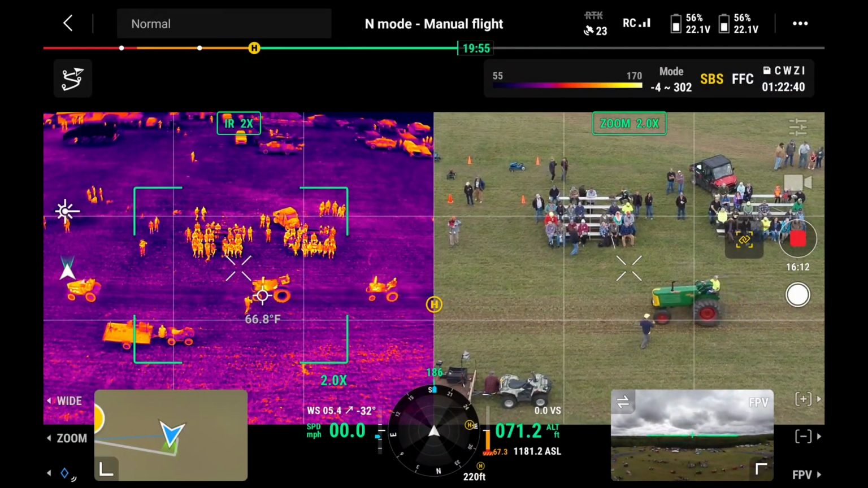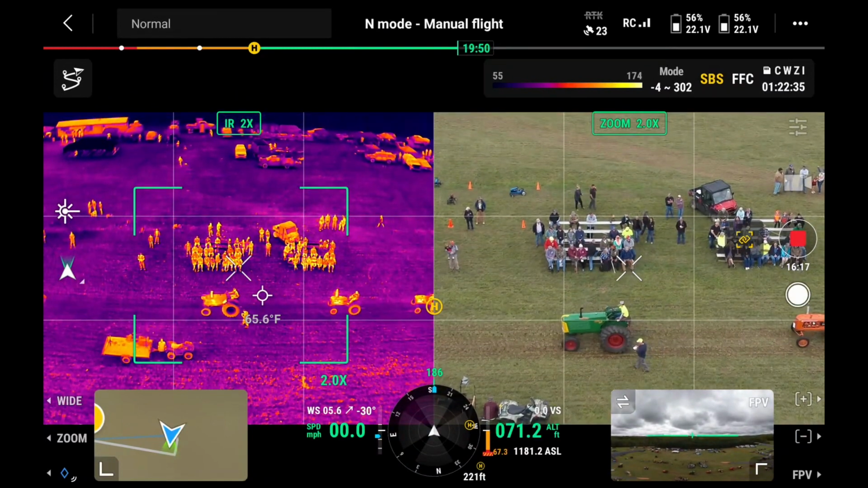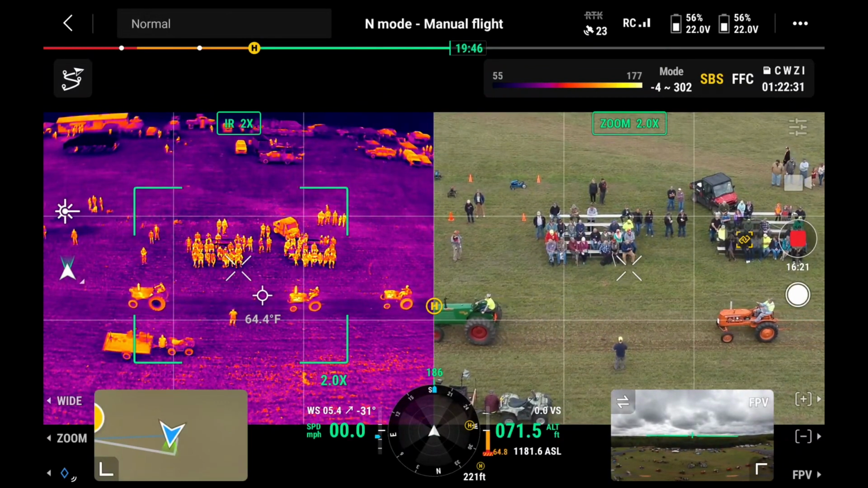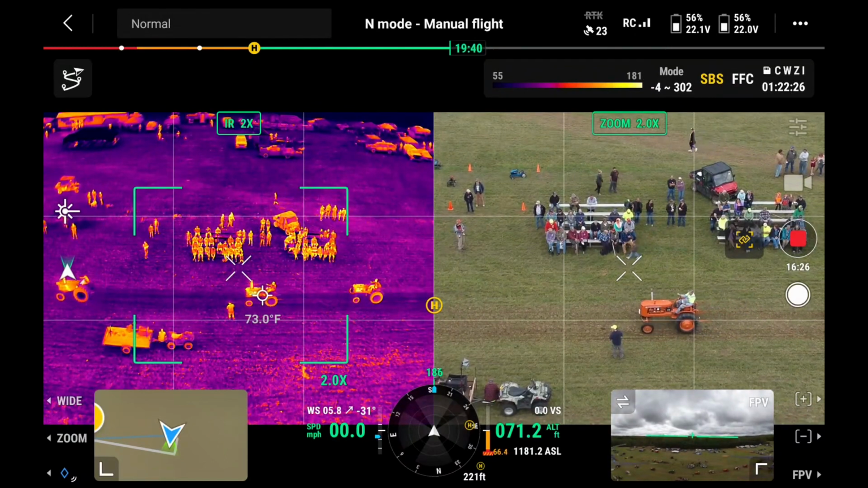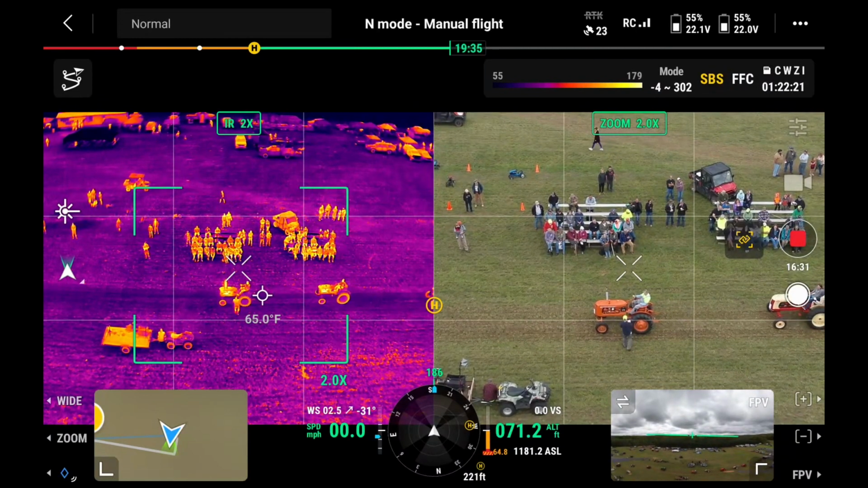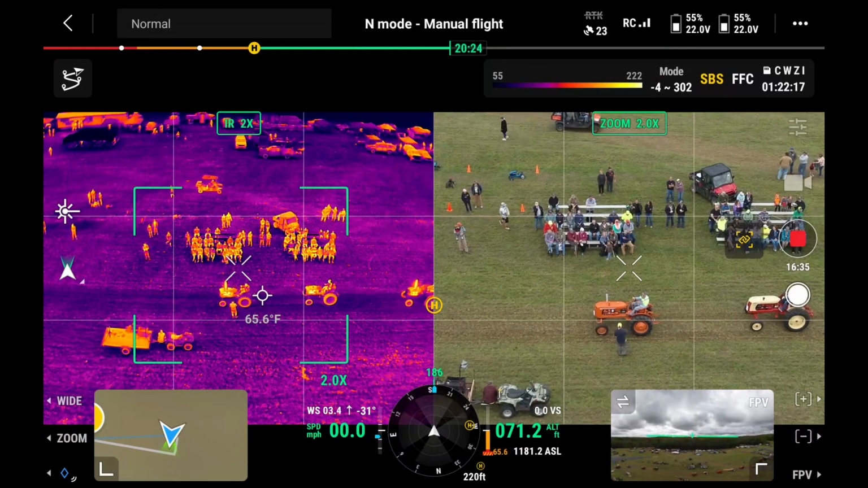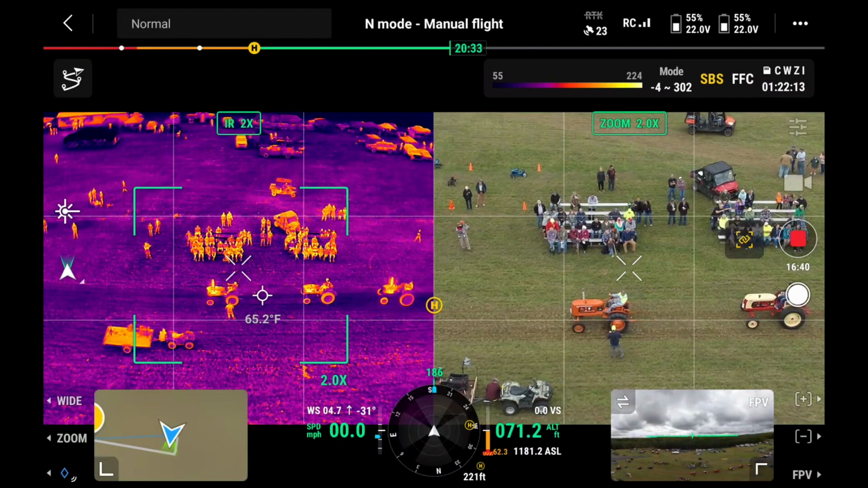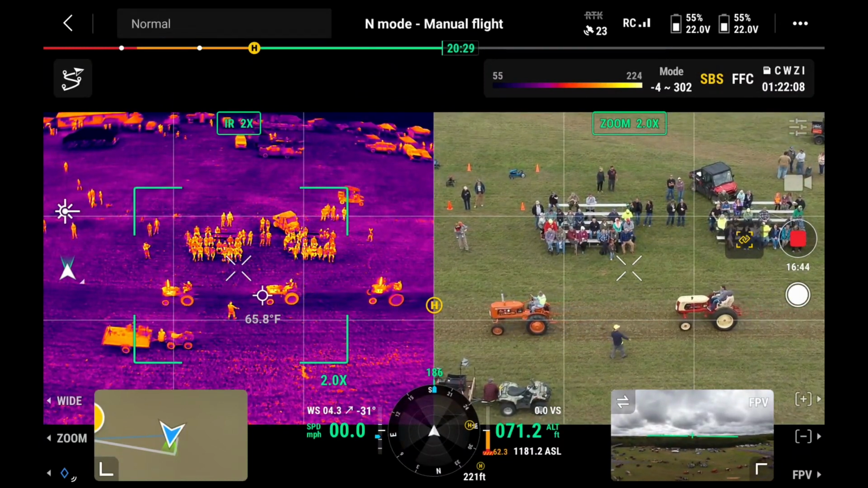Timmy's driving a 1953 Allis 88 diesel, owned by Jeff Koval. 46 horsepower. Nice running tractor. 6-cylinder diesel. John's driving Claire's 1952 Co-op E2. Nice, beautiful tractor. Thanks, John, for driving that for Claire. Claire's back here.